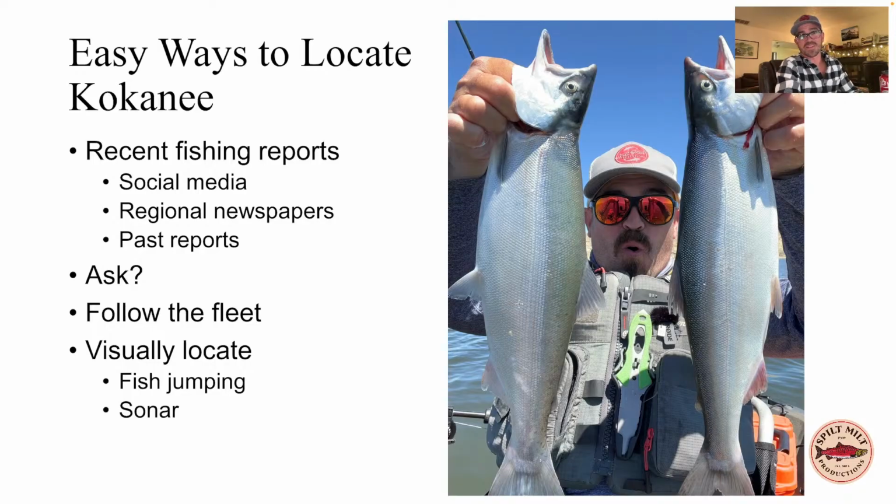Alternatively, you can just get to the lake and, monkey see, monkey do, just follow the fleet and see where everybody else is going. The trick with that is that everybody's following that first boat, and who knows if they actually know where they're going. I've had many times where I've been out on Merwin and it's slow, and I get into a pike minnow bite and people see my net flying, and then I end up having a bunch of boats on top of me and I'm not catching any kokanee. And then also you can just visually locate fish, that is fish jumping on the surface in the spring, or you can just drive around and use your sonar too.